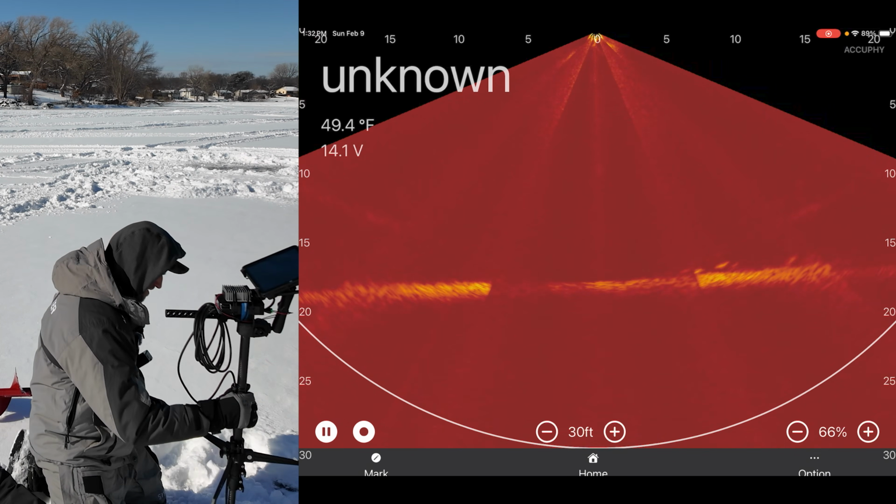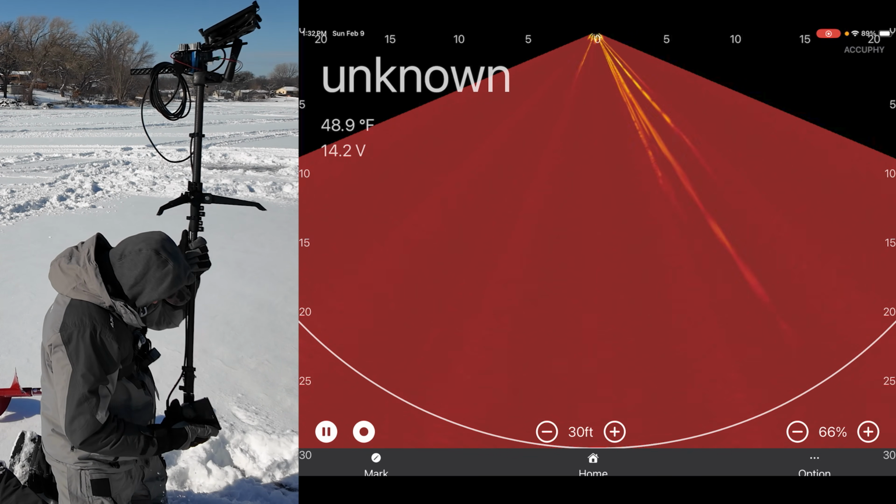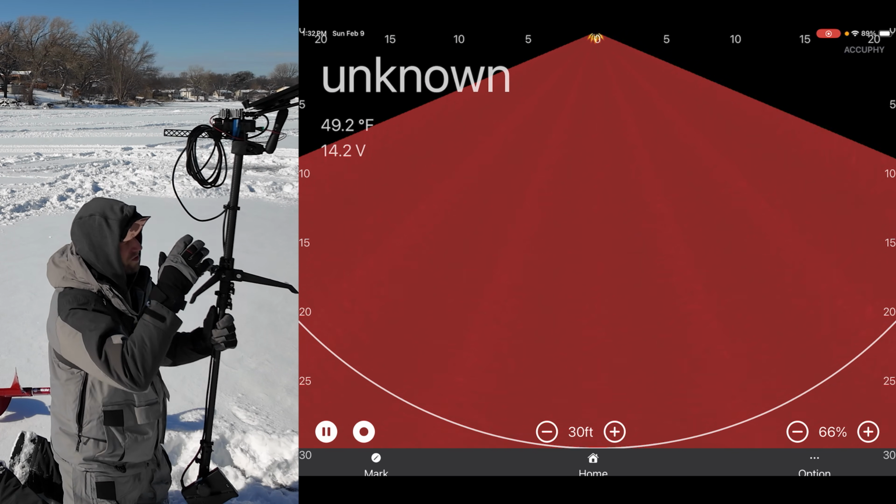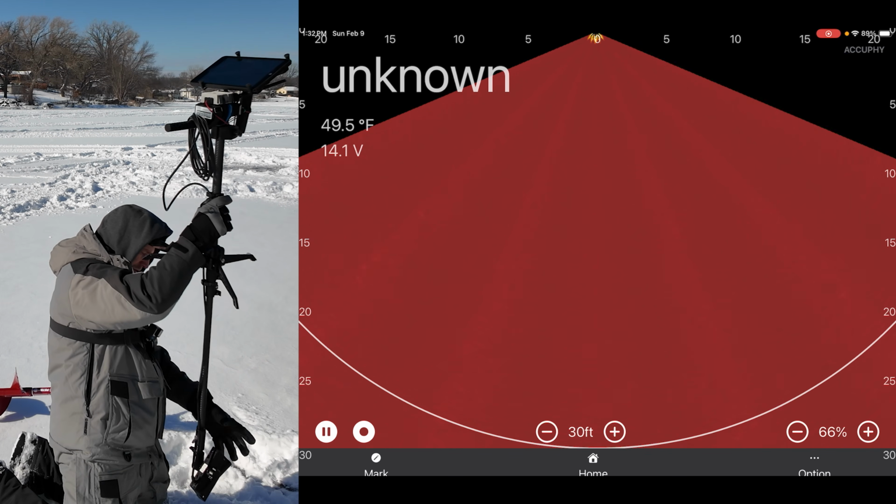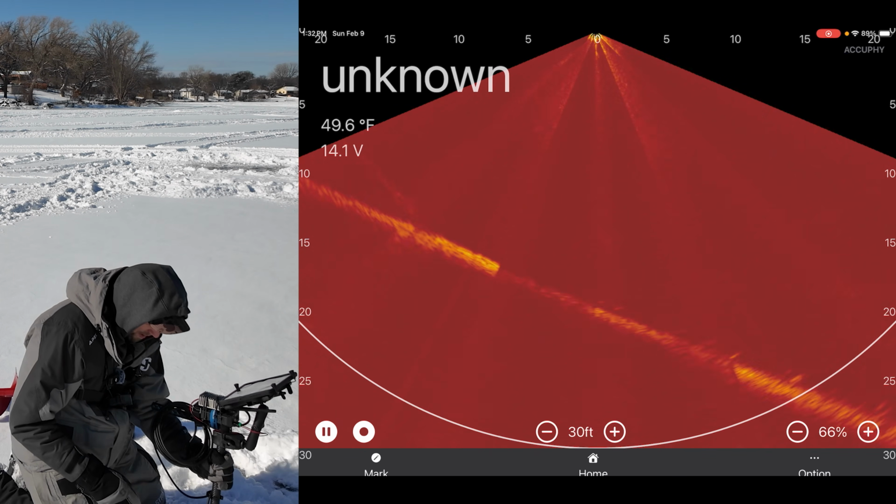So what we're gonna do, let's pop it into forward mode so we can go ahead and pop this back out and just tilt it. We'll go 1, we'll do 2. I don't know if it's better in 1 or 2, probably 1. So we'll go 1 notch over. We'll drop it back down.